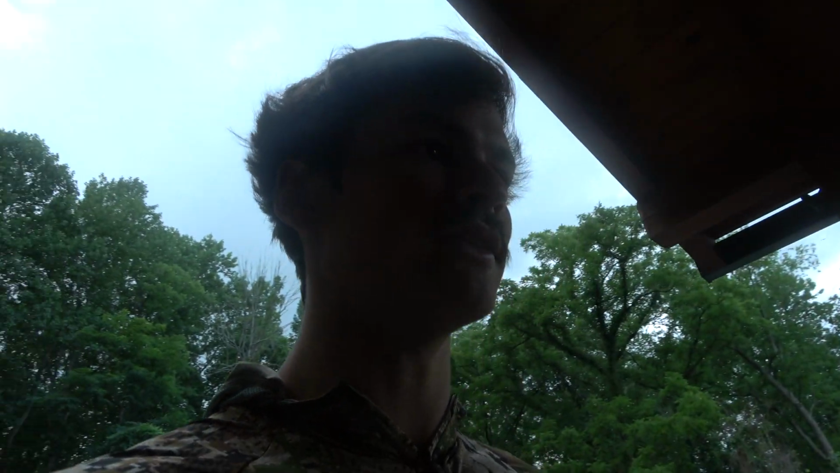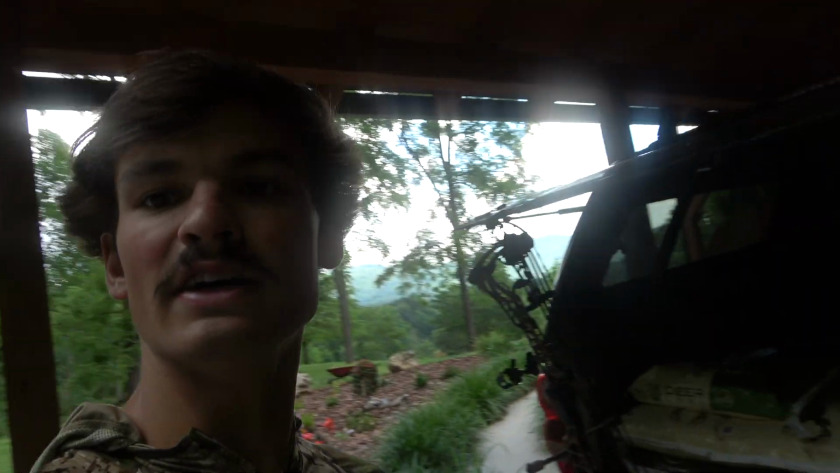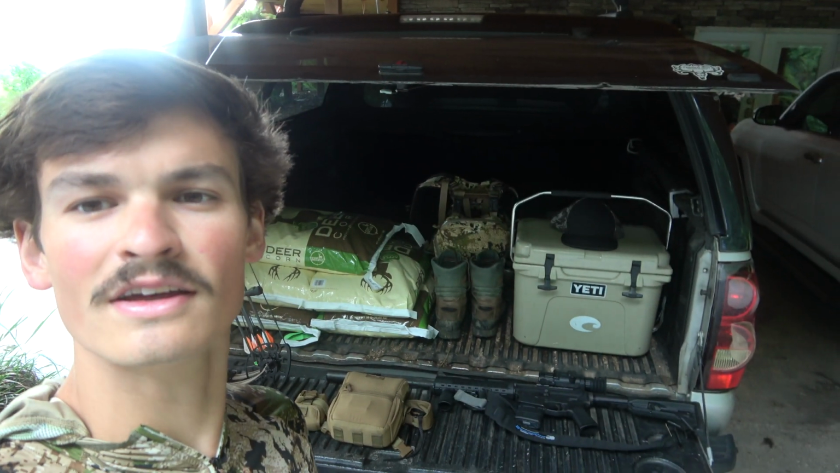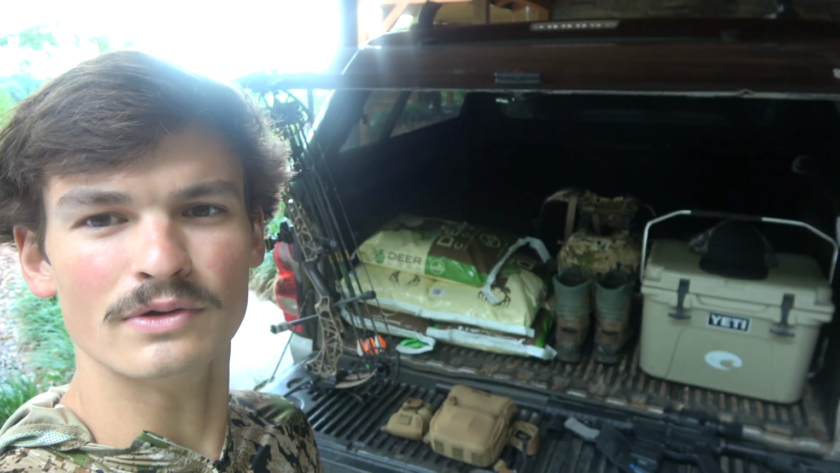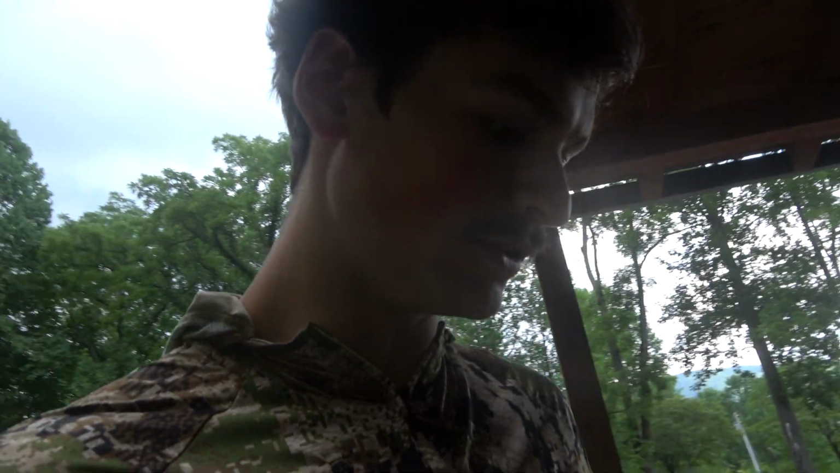What's up, guys? We are getting the truck loaded up currently, as you can see. Got the bow, AR with the thermal, boots, a little bit of corn, cooler, binos, and some cameras. So we're fixing to head west to Tennessee. We're going to do a little bit of scouting